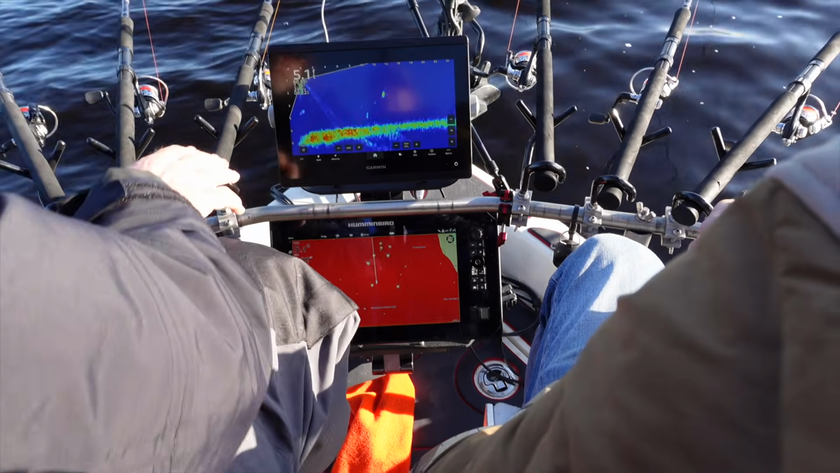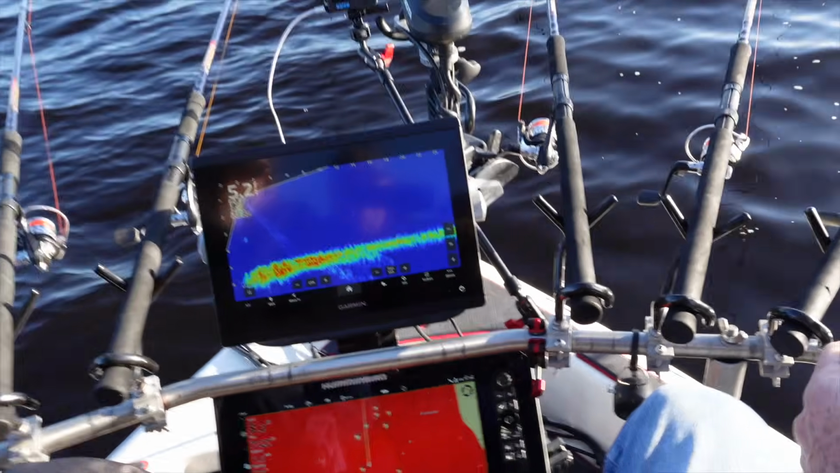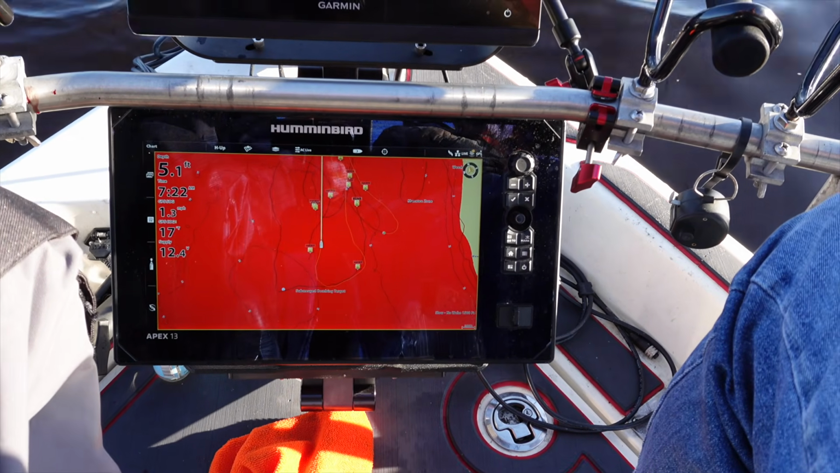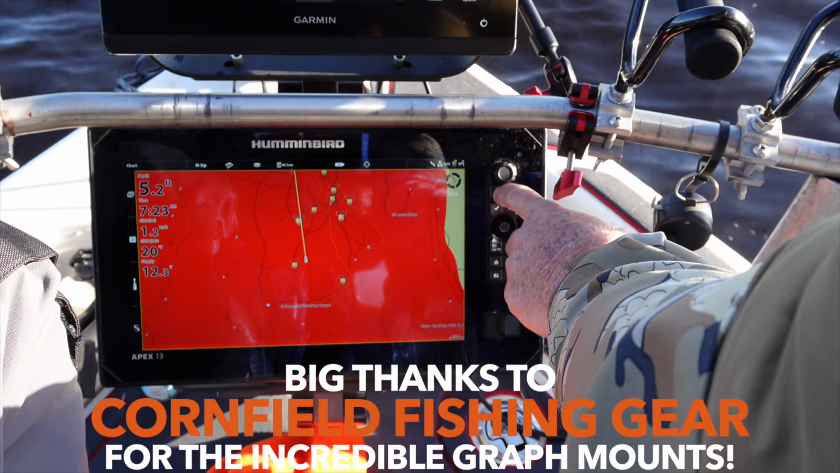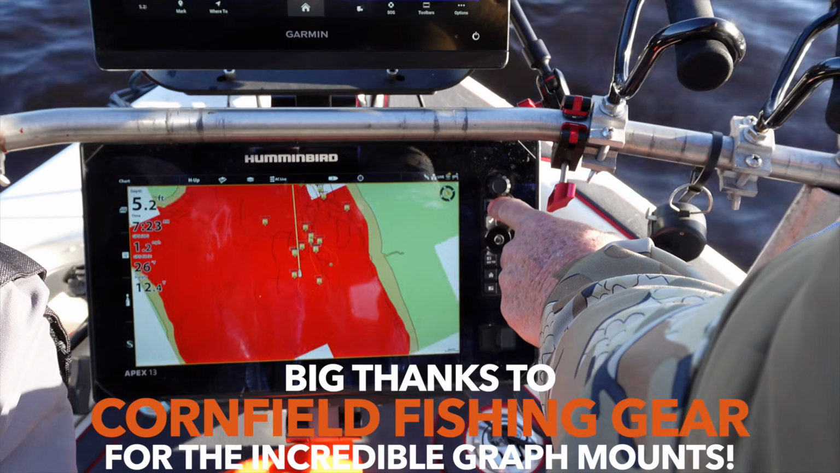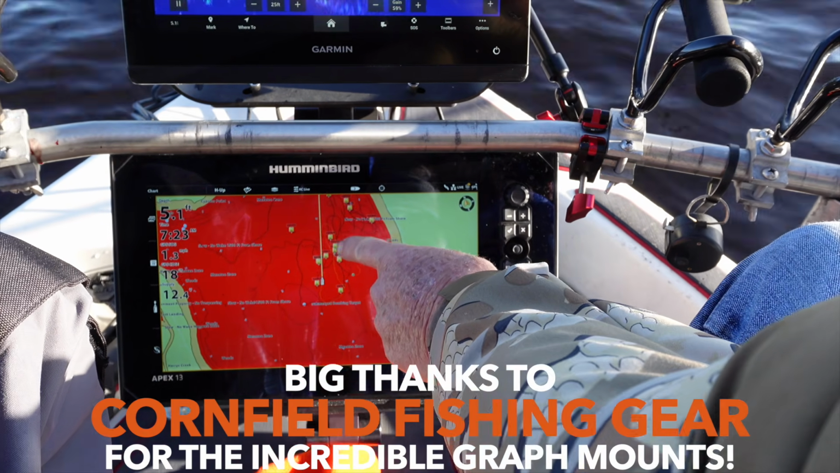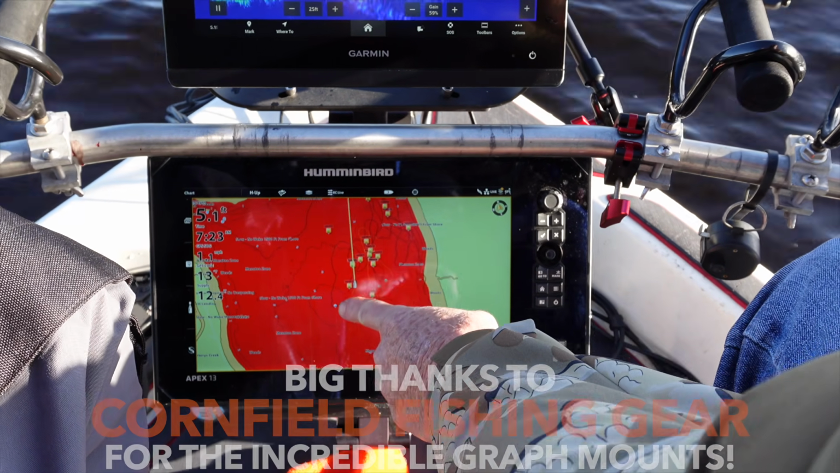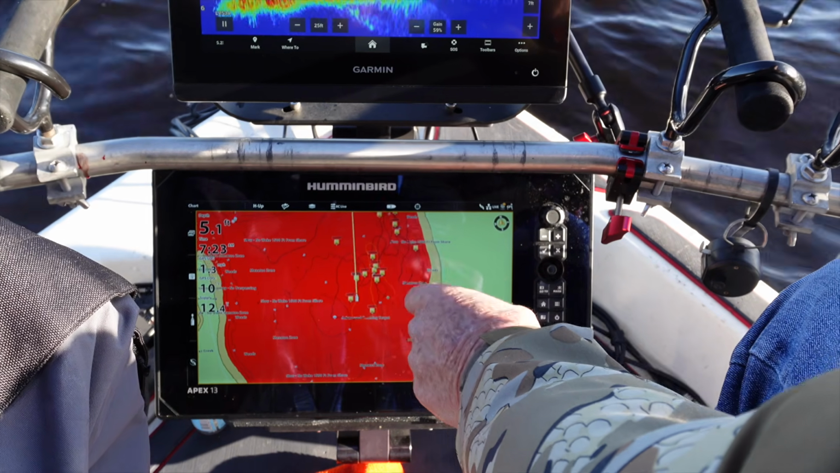So I'm taking a look at the graph down there by your knee. And it looks like we're coming into like a target enriched environment. I'll zoom it out for you just a little bit there. You see what we've done. We marked all of our big fish that we've caught. And you see how they're in one general area right there. We've gone out from that area and have no marks anywhere. So these fish are concentrated right in that one general area.